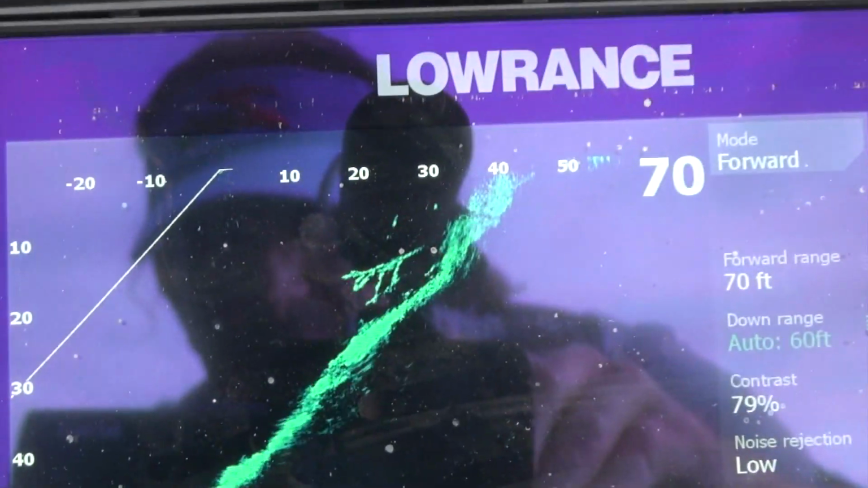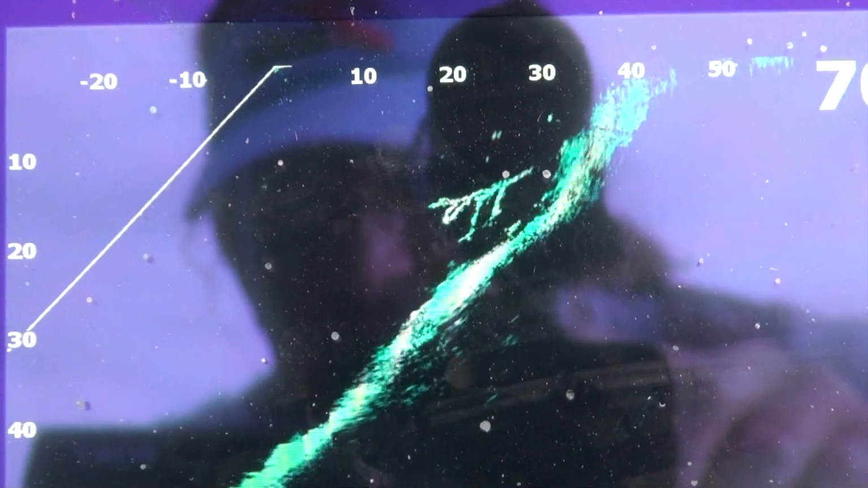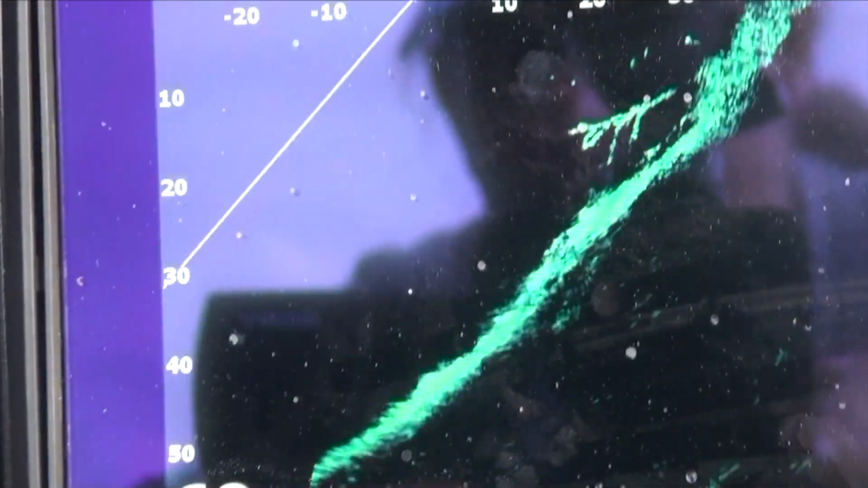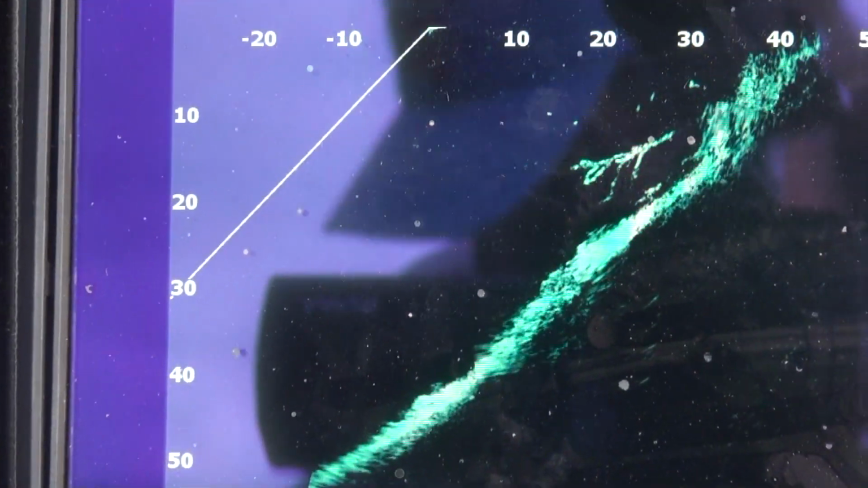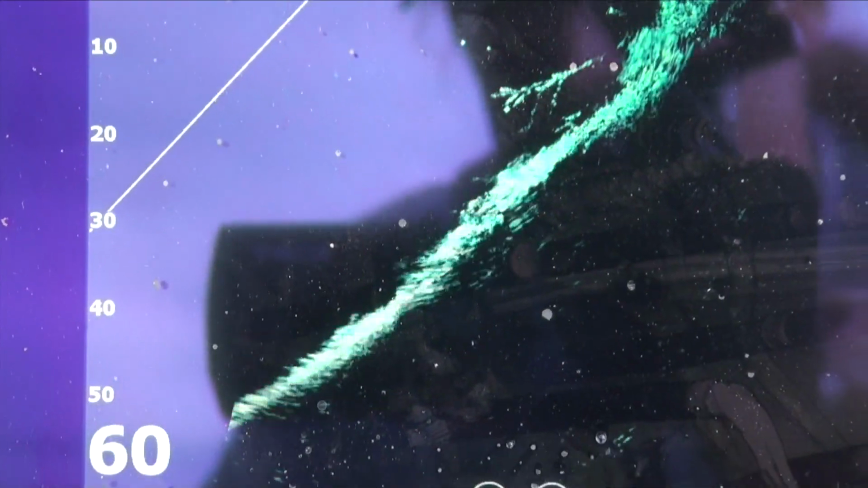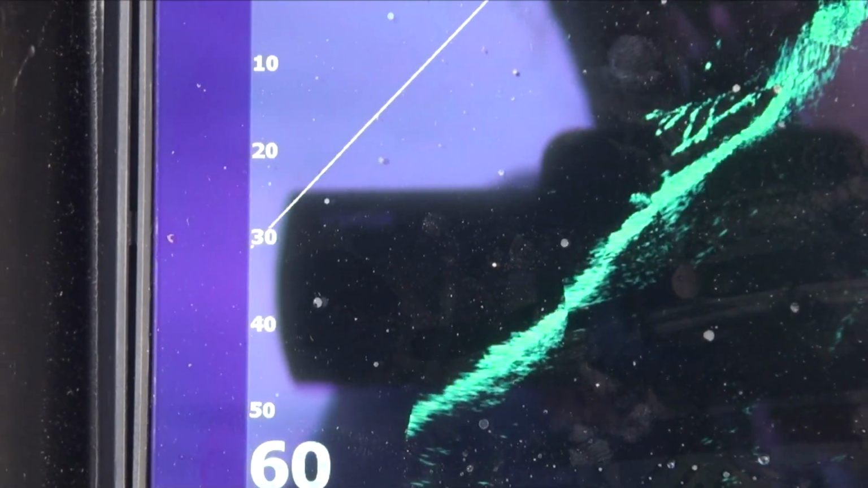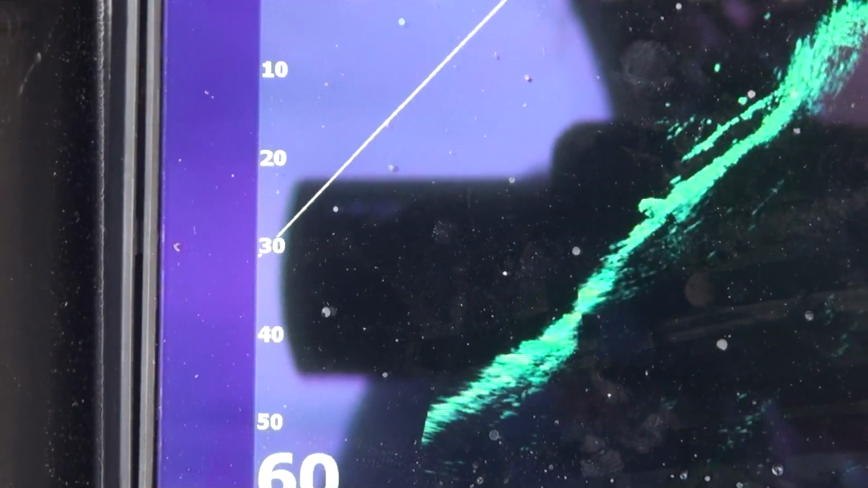So we got a tree there and some fish moving around it. They got moved out of the right orientation to really show it off, but let me pan. Yep, submerged tree.